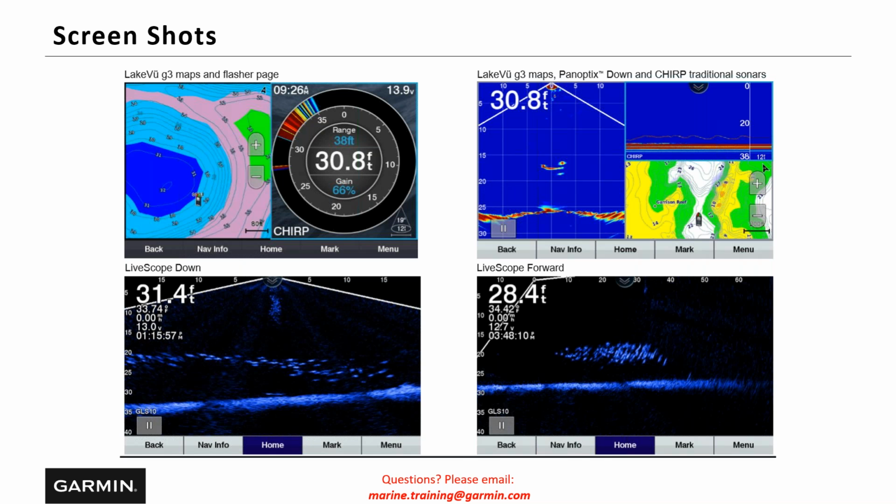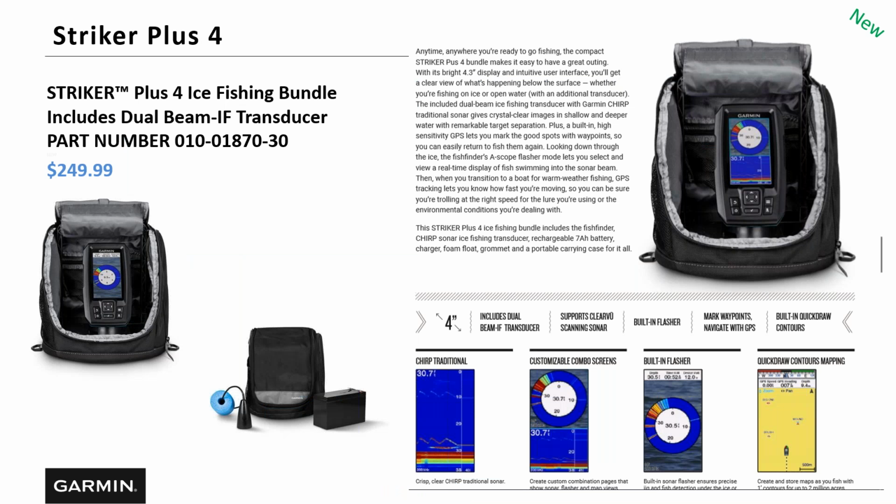Like Danny said, when you can see fish, see where they are, see structure, and watch your lure presentation, it's truly amazing. Yeah. So, a little deeper dive into the Striker 4, as Danny talked about. This is brand new. It's a market that we were not in. We didn't have that entry level, lower price point ice fishing kit, so we introduced a Striker Plus 4. You're going to get your 2D sonar here, your split screen with your flasher.